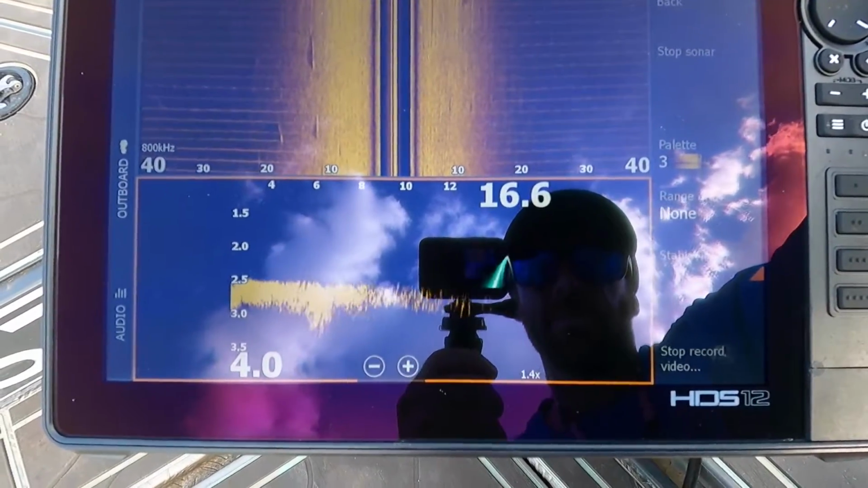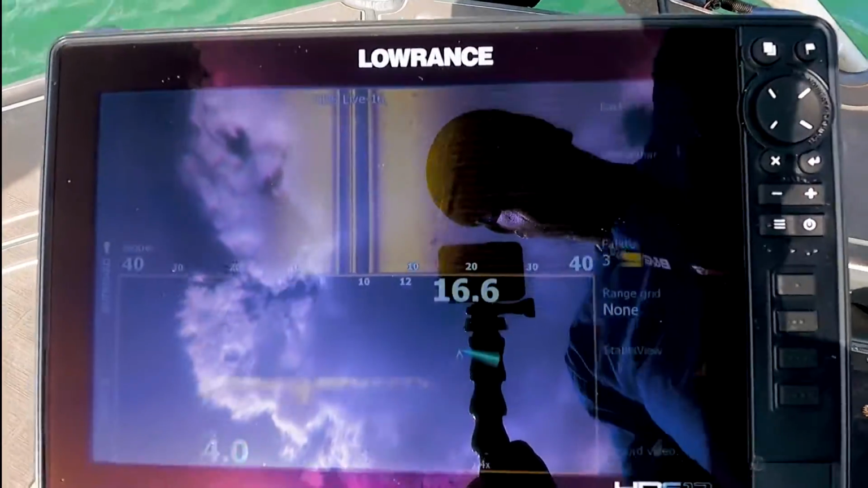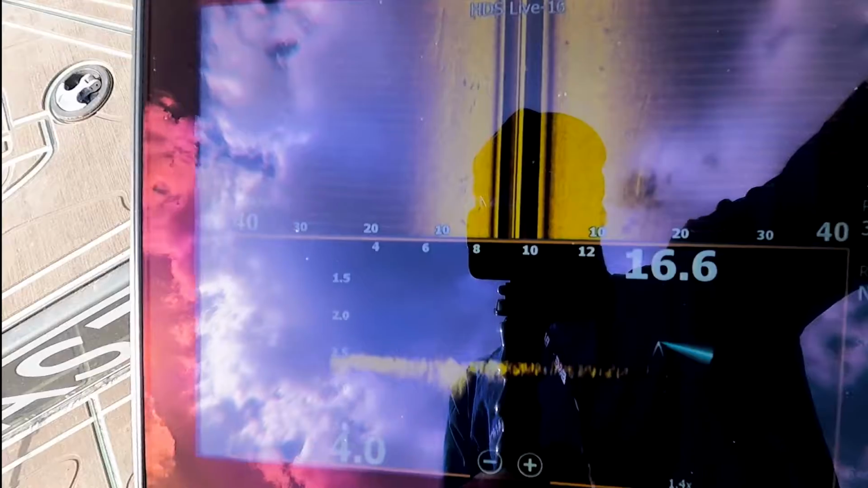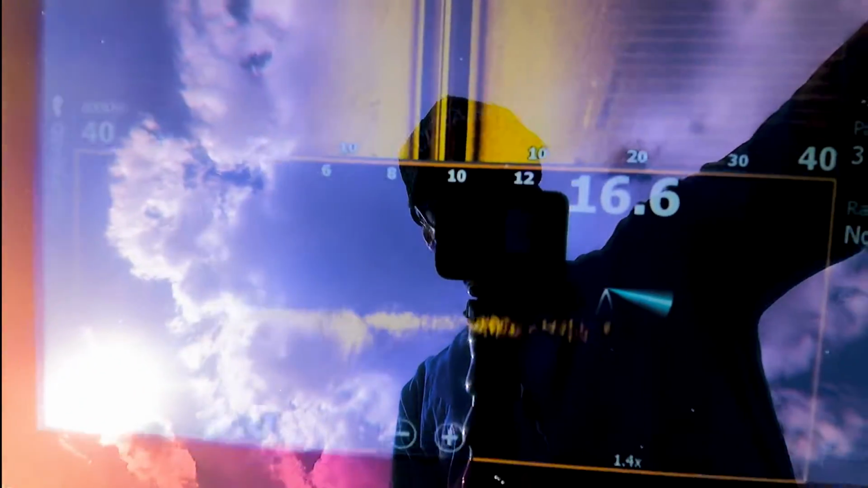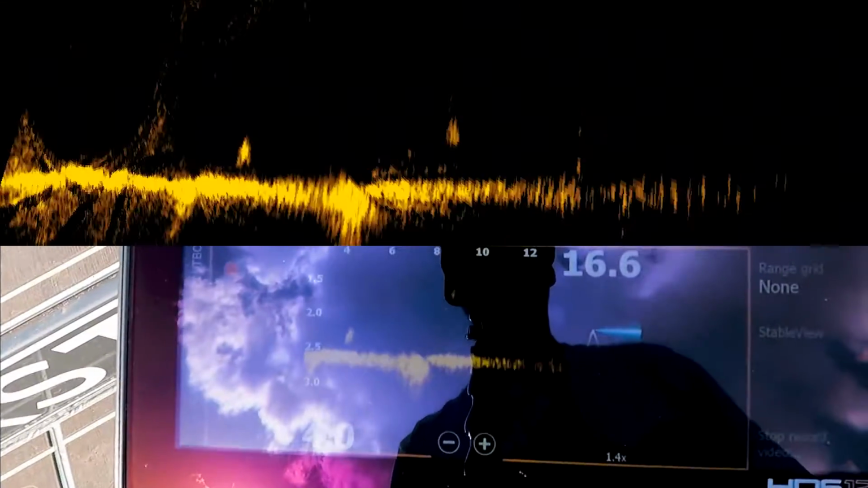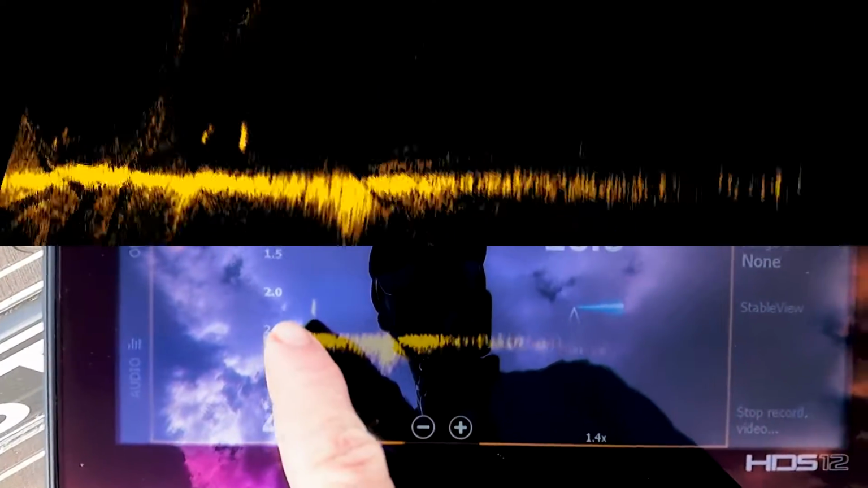On top I've got my side imaging so I can find exactly where they are while I'm scanning around with the electric motor. You can see a few fish starting to move through on the active target on the screen there. I'll record this. You can record your active target.